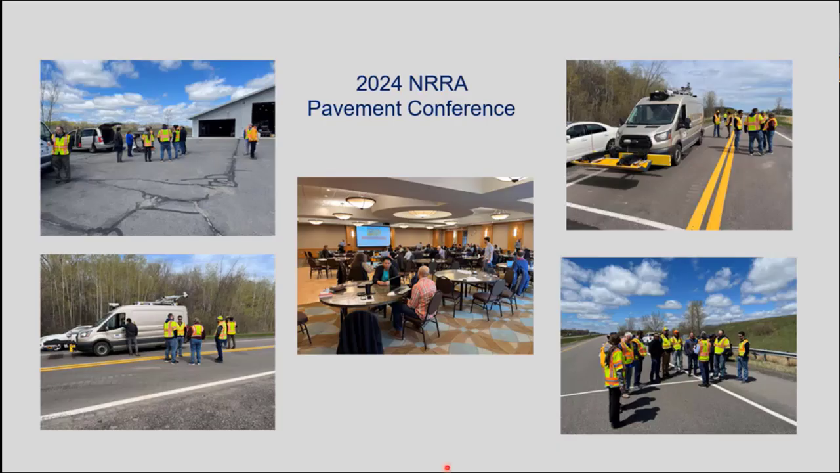The idea of coming up here and collecting data came about because a number of us, including Amy, Aaron, Adam and myself, attended the 2024 NRRA pavement conference last spring. At the end of the conference, we got to go to the road test track and spend the rest of the afternoon there. They had a number of stations set up along the test track, and one of them was this Road Doctor.